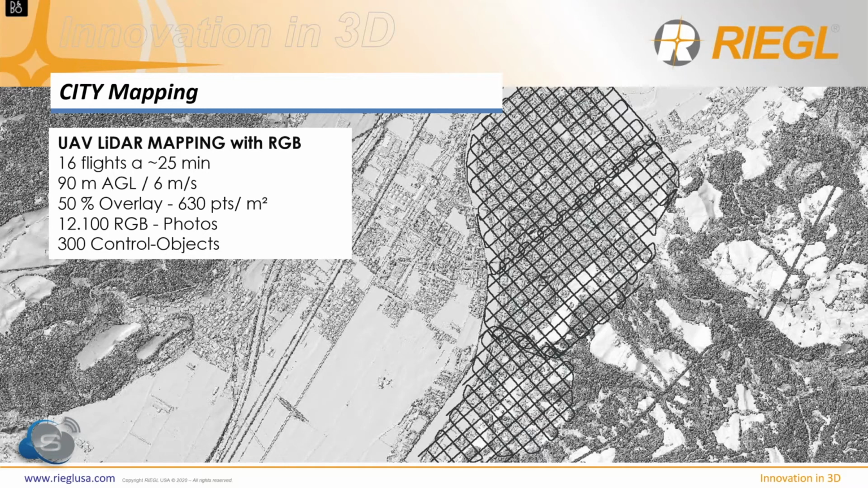We flew at 90 meters above ground level with 6 meters per second and 50% overlap, and we were able to collect more than 630 points per square meter. On top, we collected over 12,000 RGB pictures to have the possibility to colorize our LiDAR data.